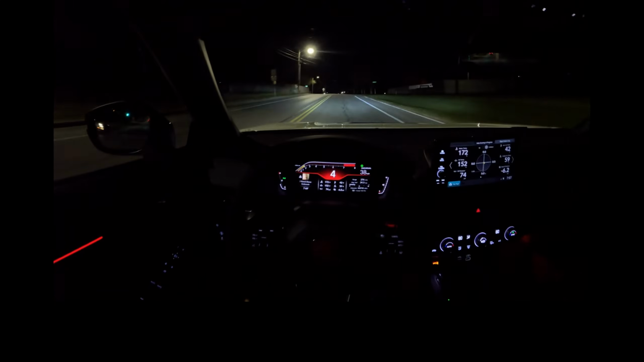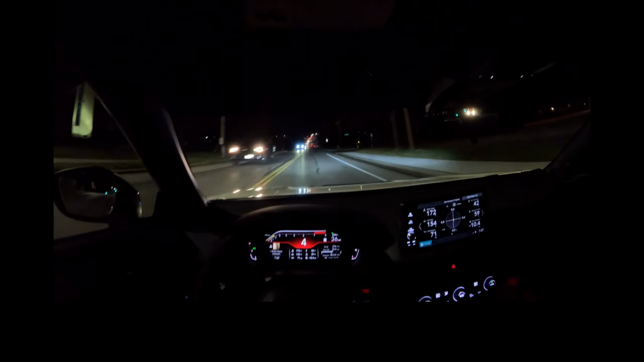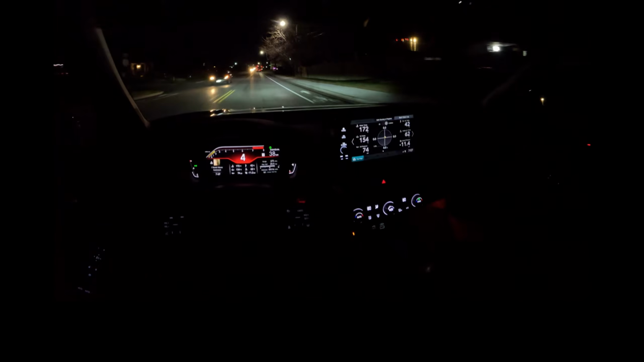The gas mileage has definitely dropped because I think we've gotten the winter blend and it's colder out now, so that just kind of comes with the territory. My current tank, even though I just put gas in the car, is currently like 24.4, so not too shabby.